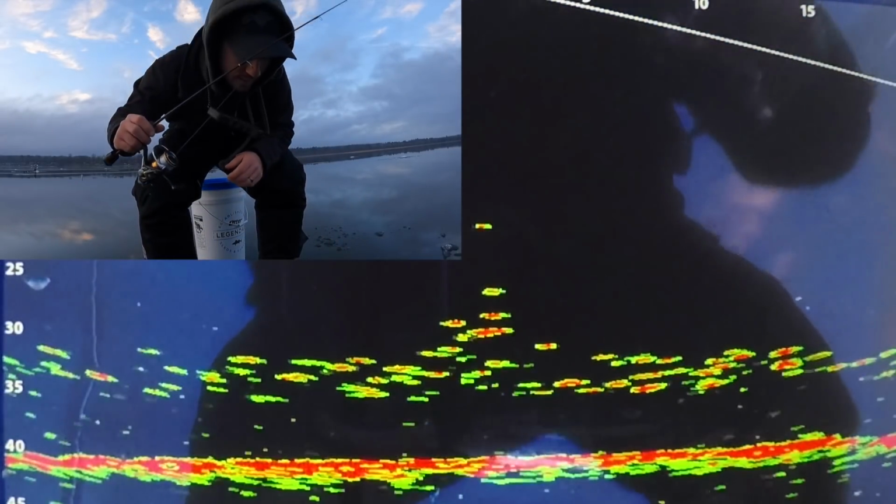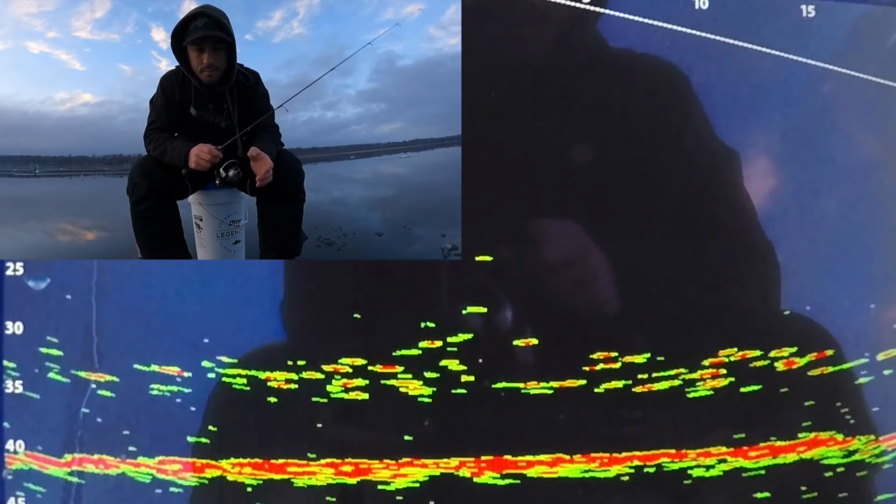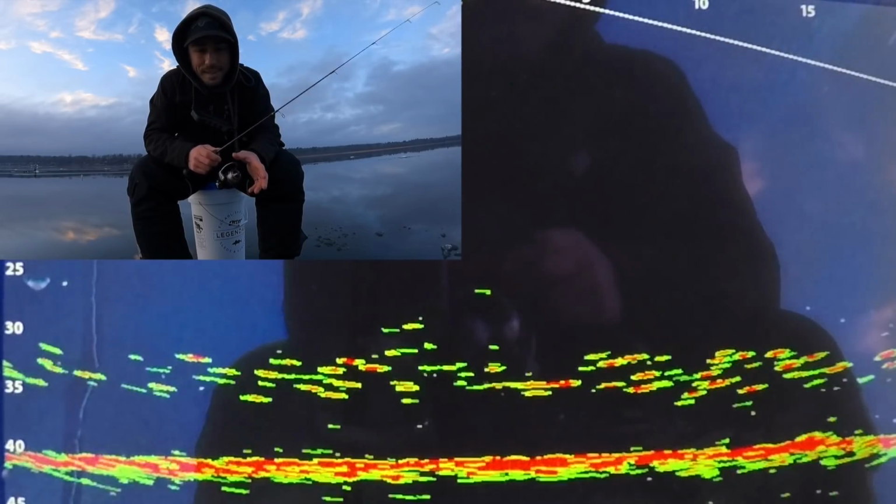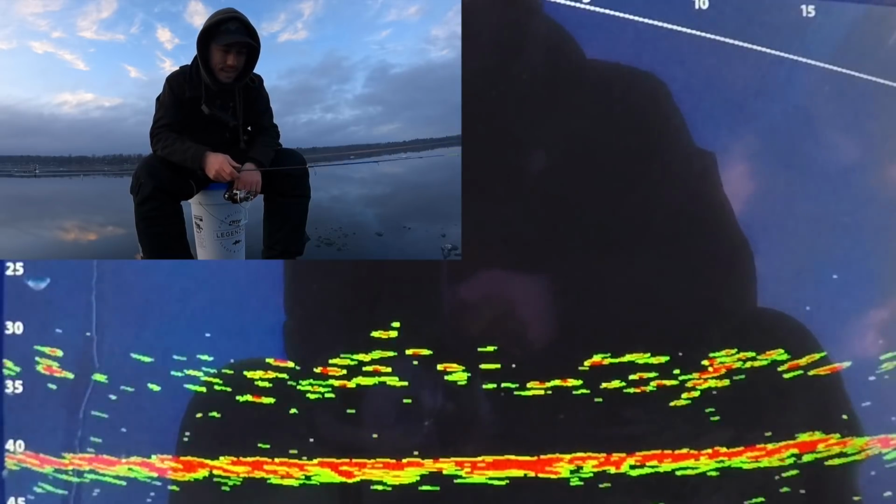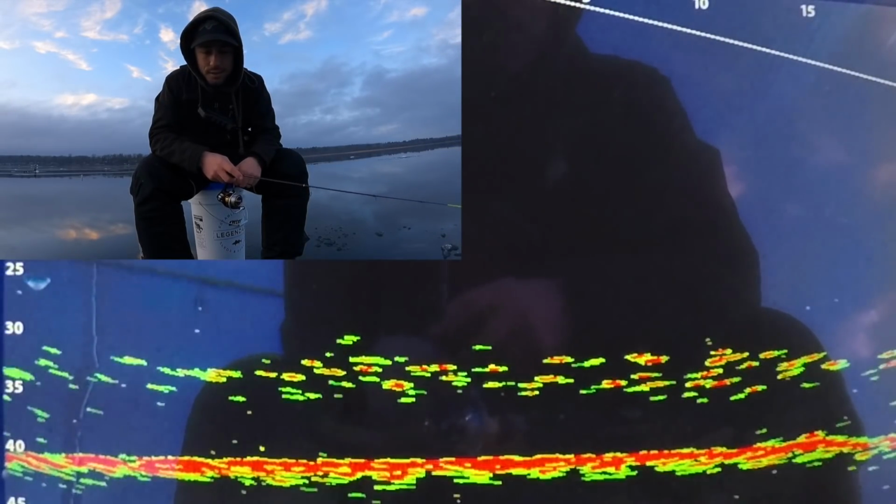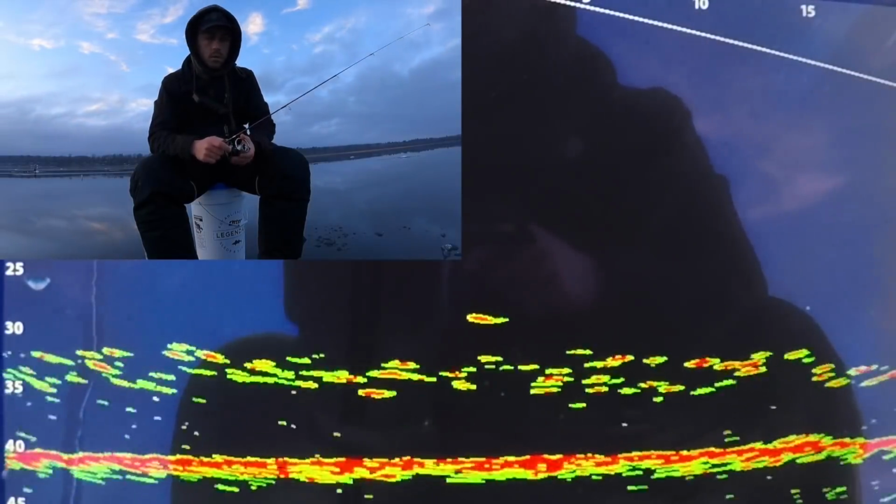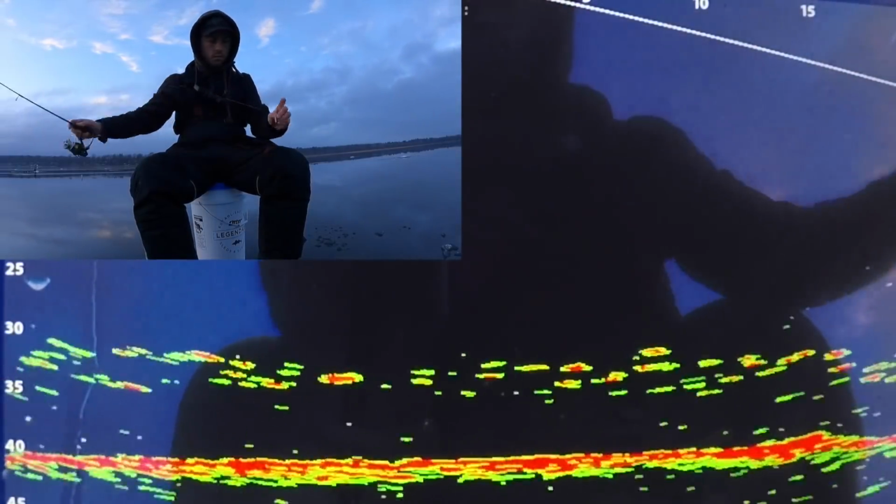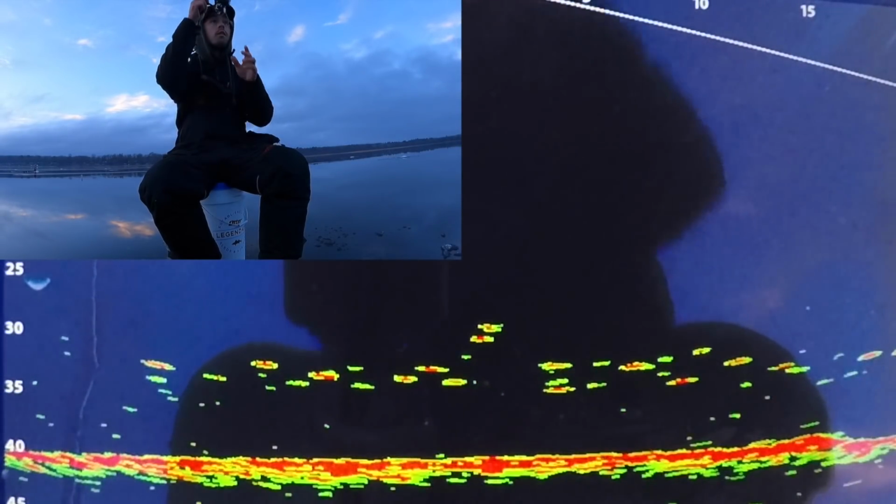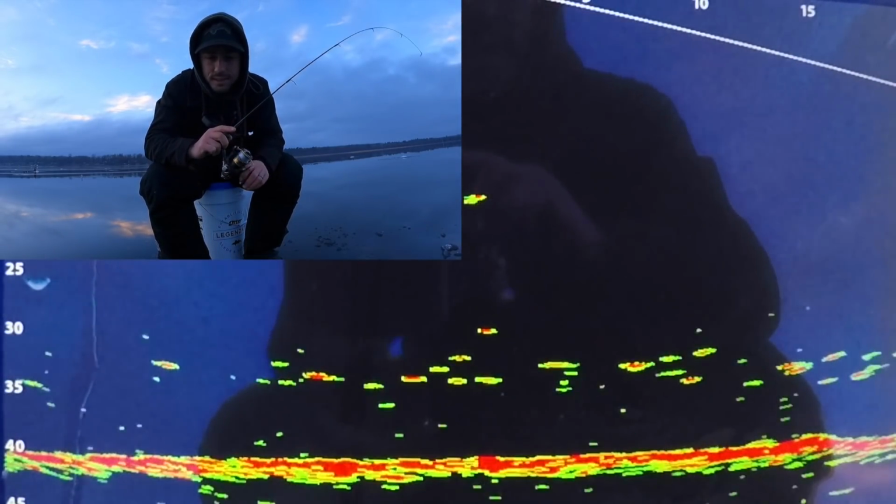Ooh, that was actually a bite. So maybe it's a color thing. Maybe it's a size thing. I guess I won't know. The problem if you change two things at one time is you don't exactly know what made the difference, but that fish came up instantly and drilled it. There we go. Really very soft bites.